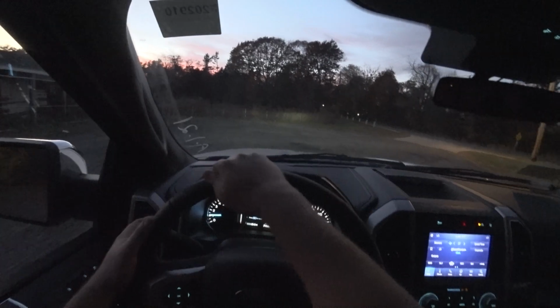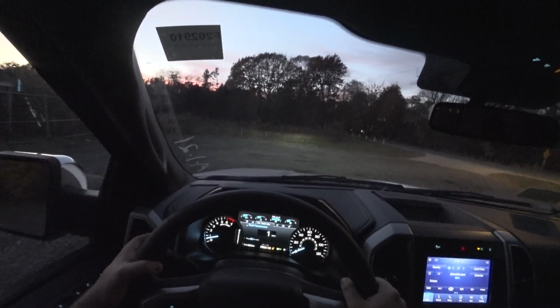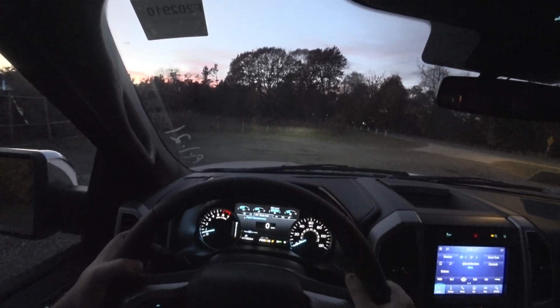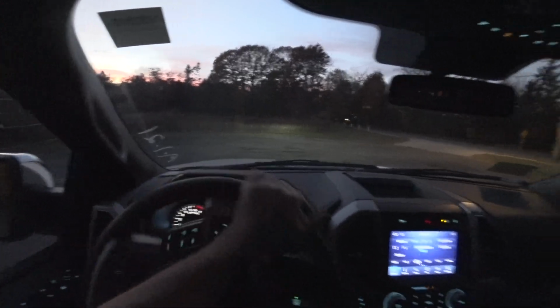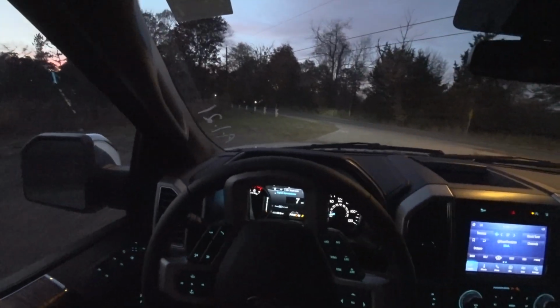Headlights are nice LED units for those of you who want to see the high beams and how much they illuminate. Right now the headlights are on that fence. Now they're past the fence and on the tree. It's pretty good reach for those headlights.